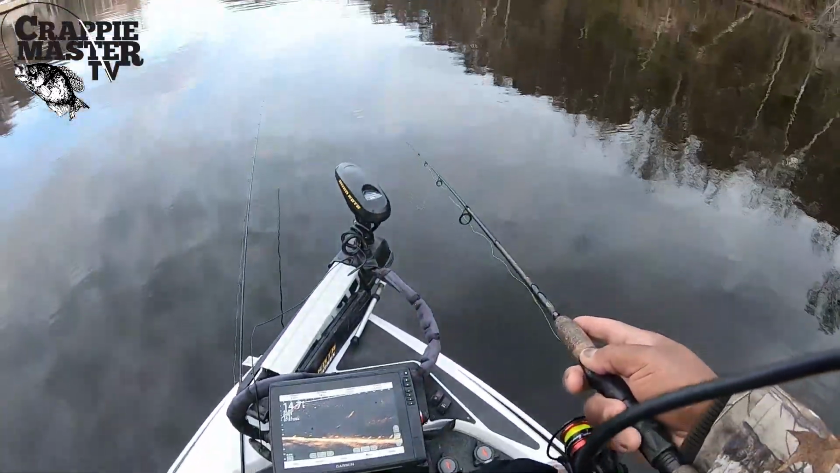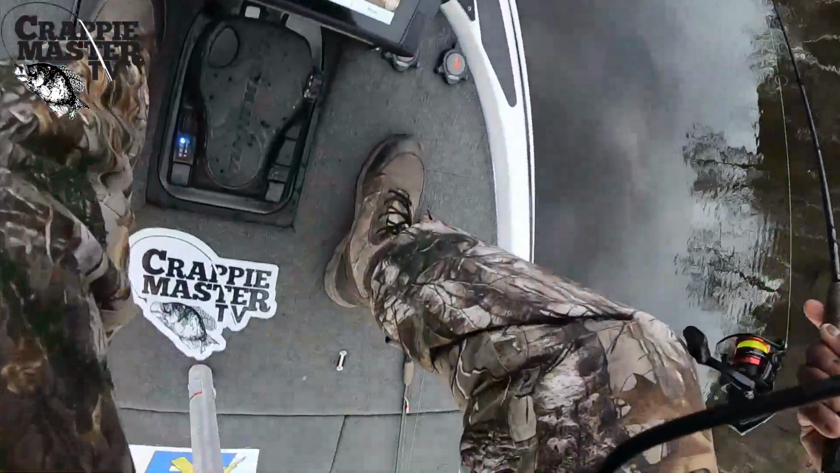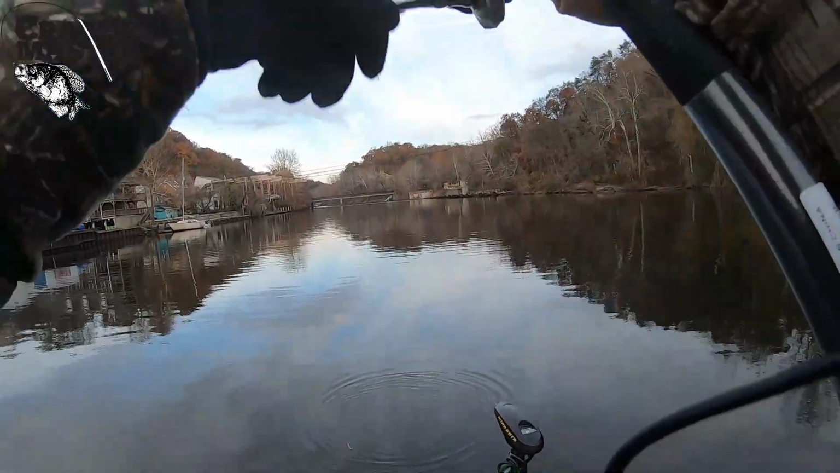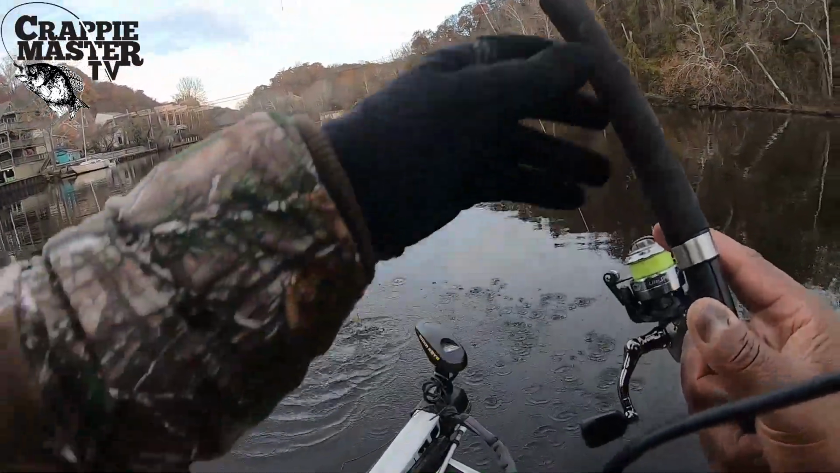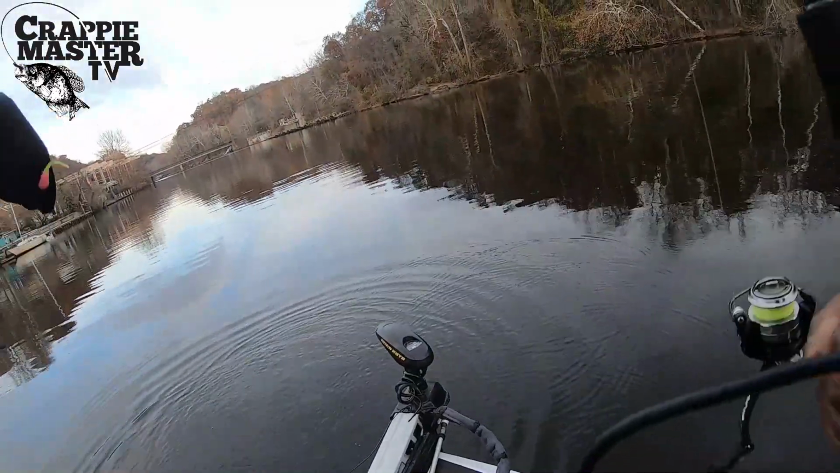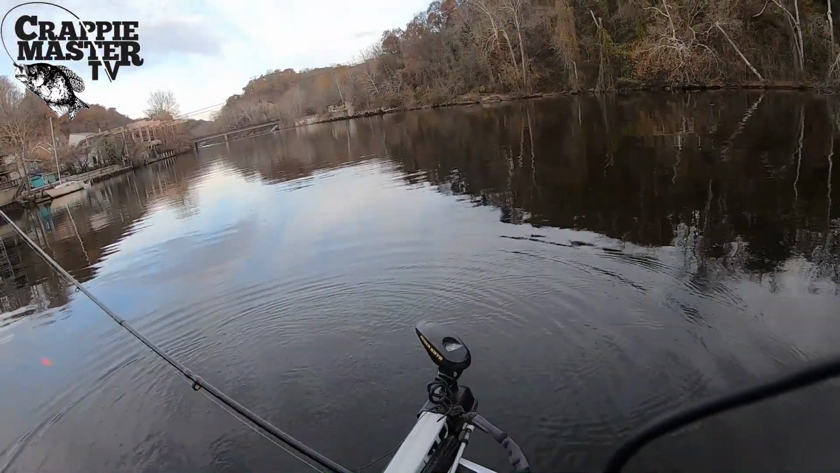I think one looks like he just came up and swiped it. Yep, he did. Got him. He came up and hit it on the downfall. I saw him come up and grab it. That's a pretty healthy fish there too. Pretty healthy fish, but got it on the downfall.